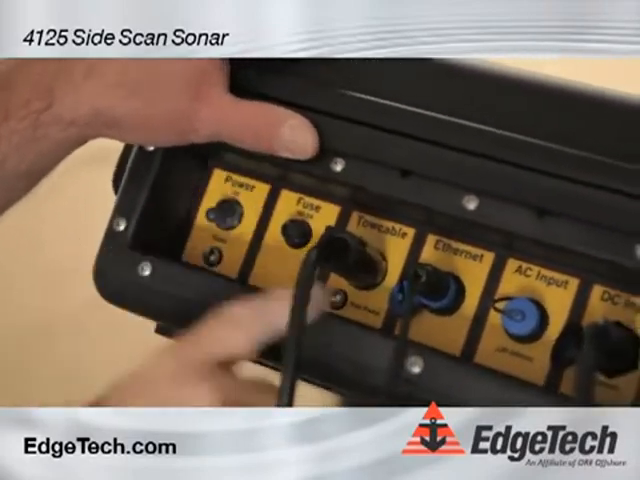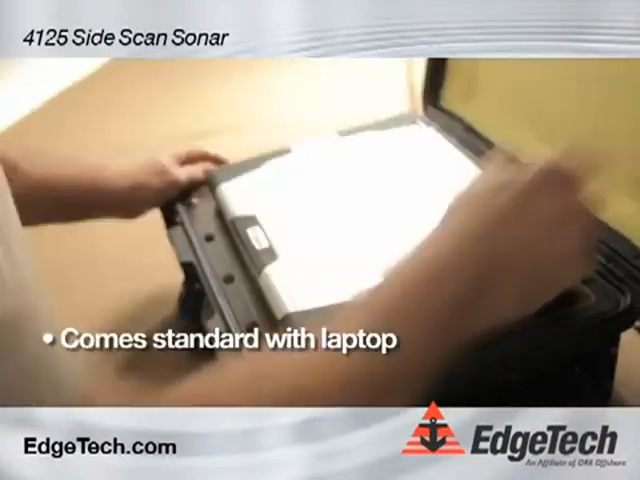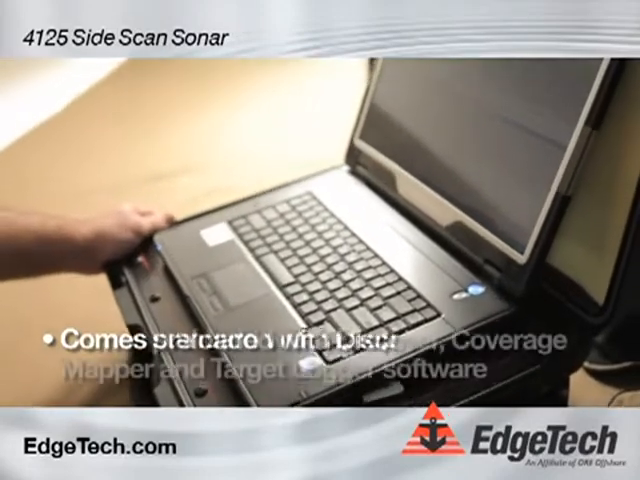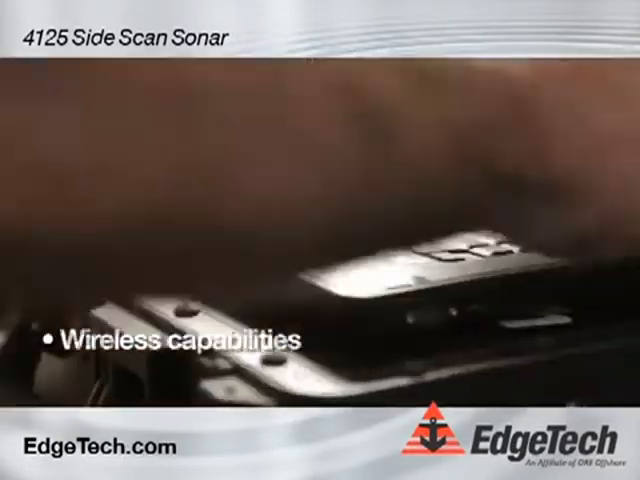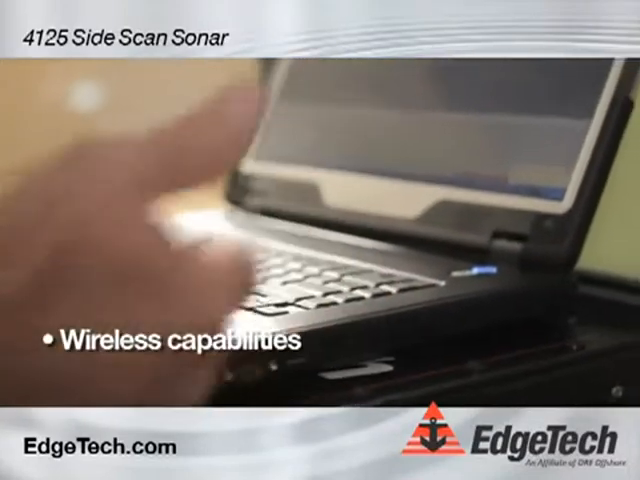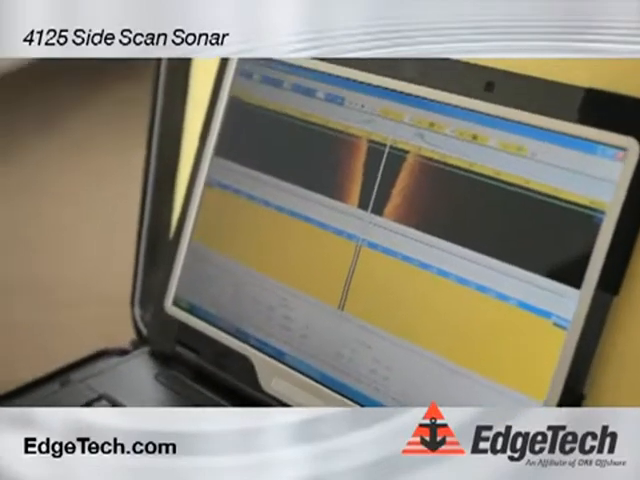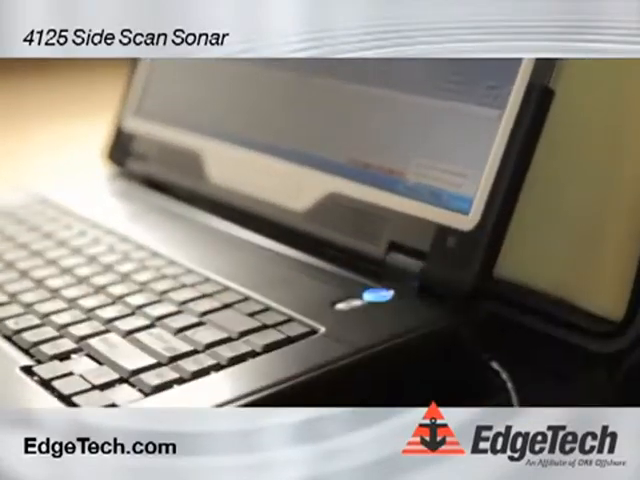And then you can see we have indicator lights for fish power and for topside power. The 4125 system comes with a laptop that's ruggedized, comes preloaded with Discover software, Coverage Mapper, and Target Logger software as well. It also has wireless capabilities, which means we can connect wirelessly to this topside so that we do not need to be connected via the LAN cable. Today I am going to use the LAN cable. So plug it in here.